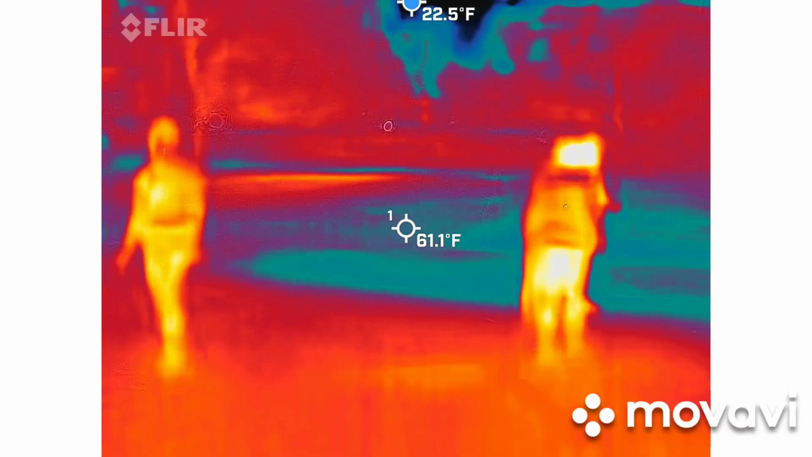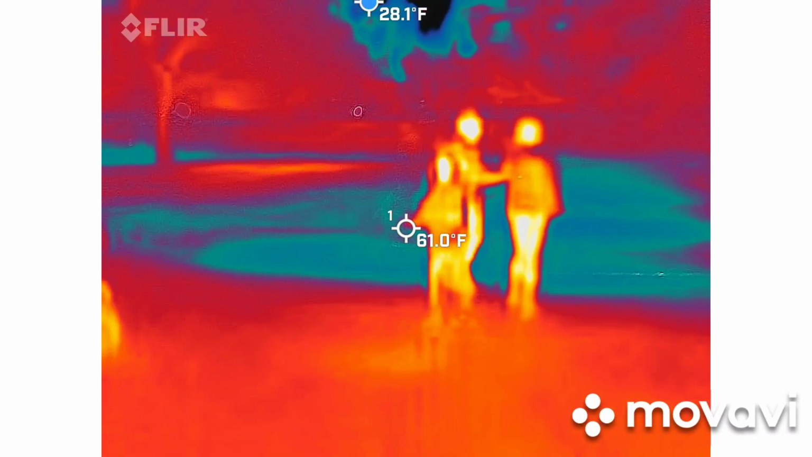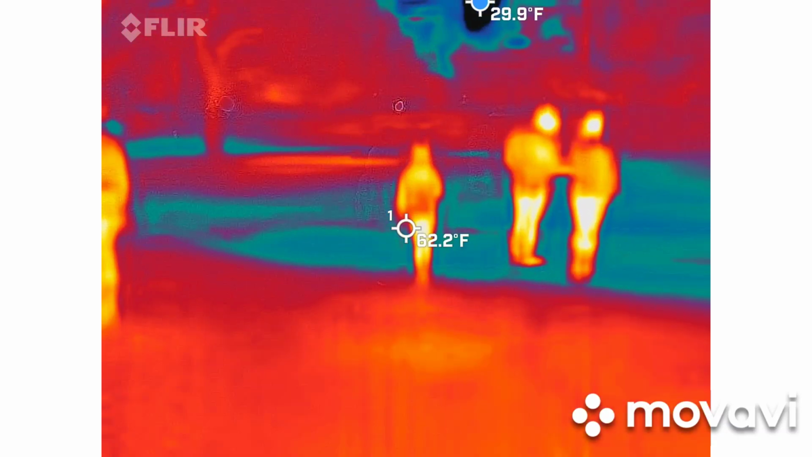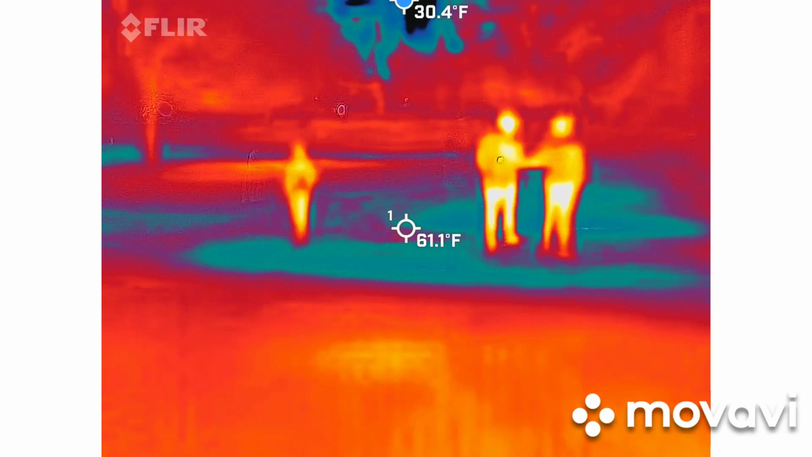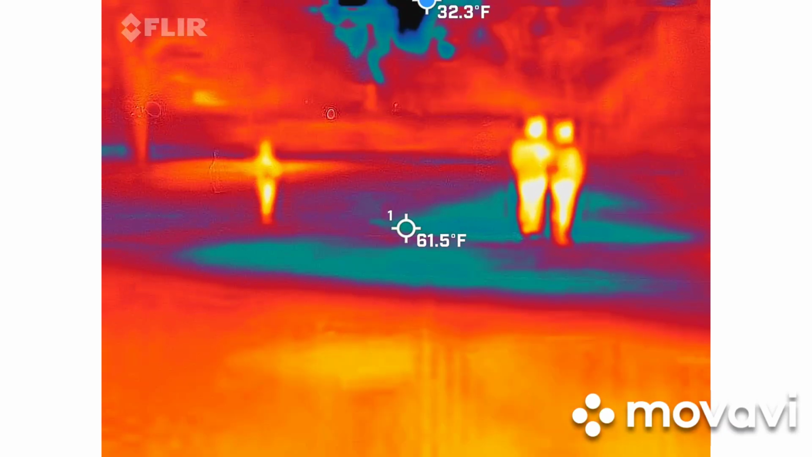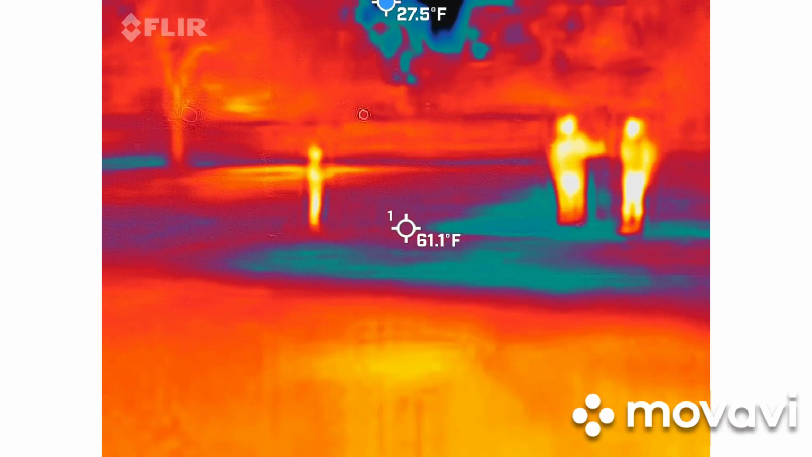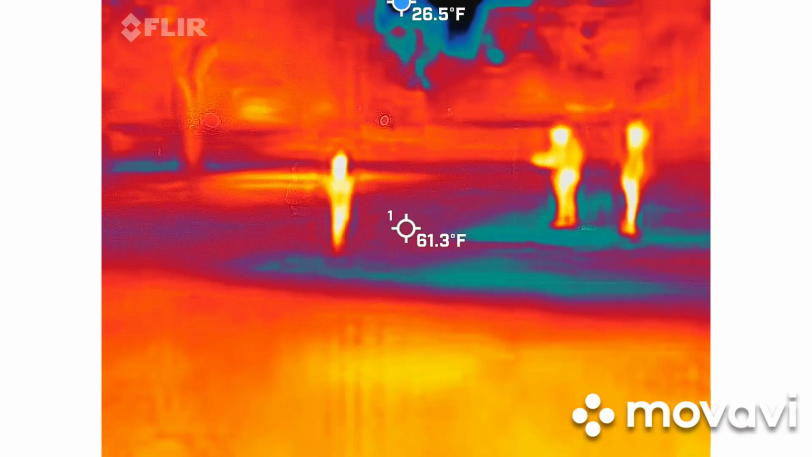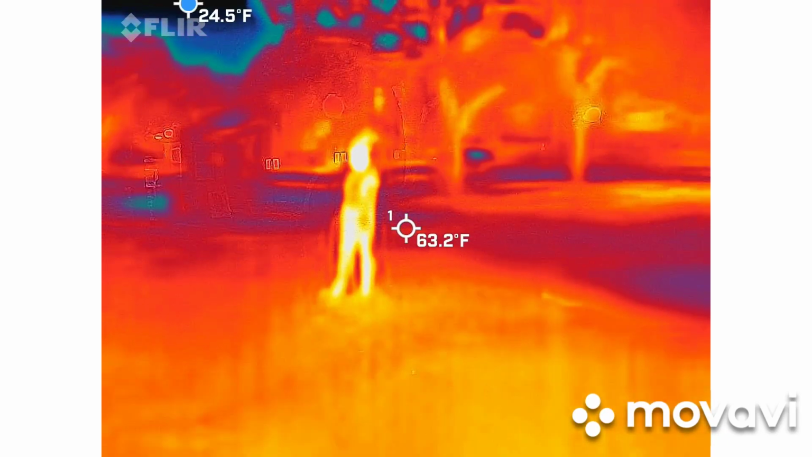Oh, that's gotta be a light, right? You're supposed to see ring circles? This thing went up to 4.